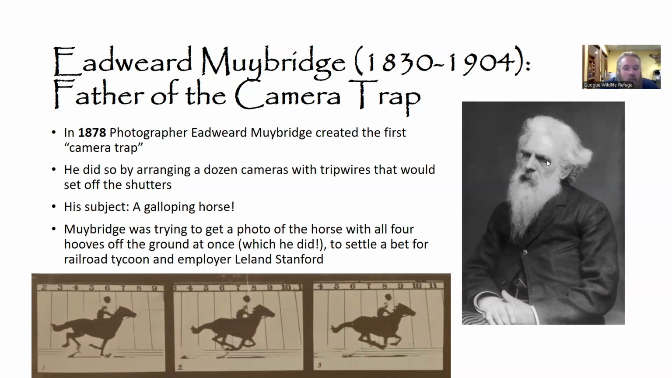And his subject was a galloping horse, and you can actually see some of the photos down on the bottom of the slide. And interestingly enough, he was trying to get a photo of a horse with all four hooves off the ground at once, which he did. And his employer, Leland Stanford of Stanford University and the railroad tycoon, was very, very happy because this actually settled a bet that he had with one of his colleagues and proved that horses enter what's called unsupported transit when all 4 feet are off the ground.